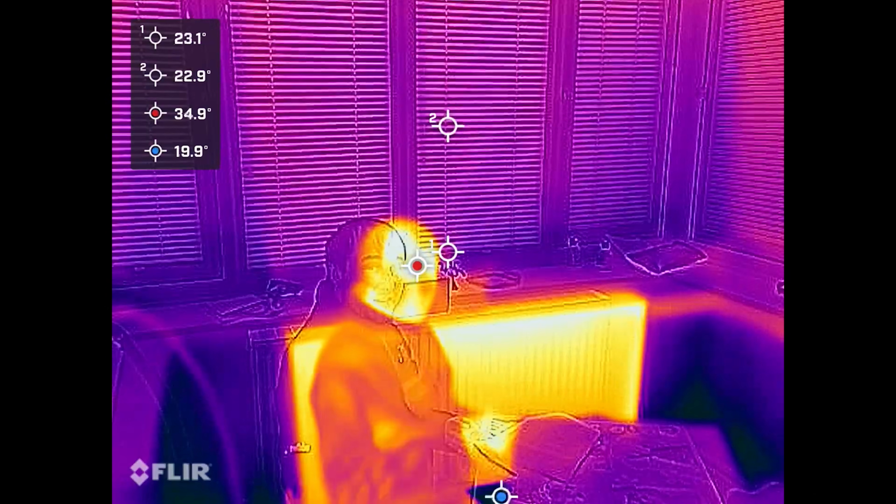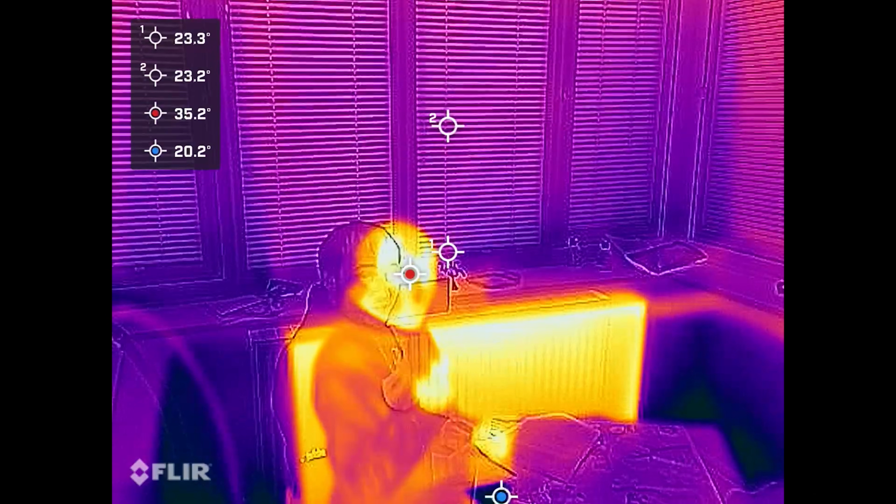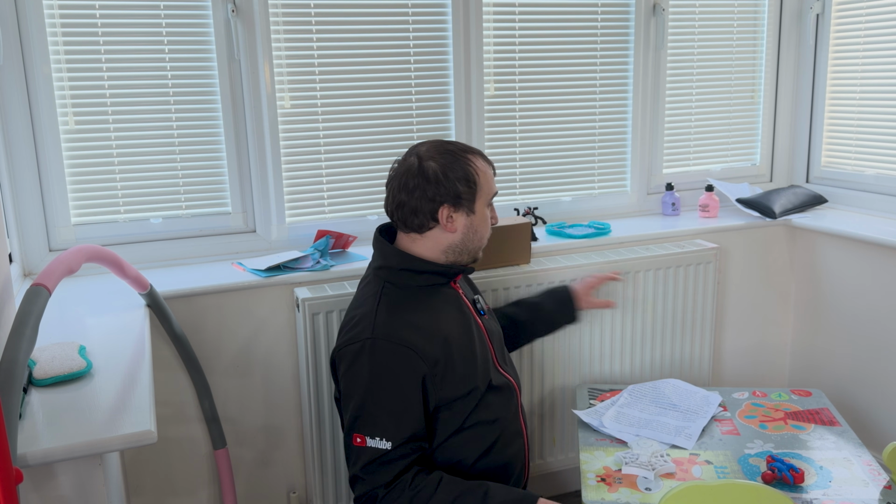The reason I've used the candle is that it's hotter than the radiator, but it has a smaller surface area than my radiator. So imagine this candle now is a huge flamethrower, the size of the radiator. It would, of course, heat this room up very quick. This being a full gas candle radiator would warm the room very quickly and in no time at all, much quicker than this 30 Celsius radiator.